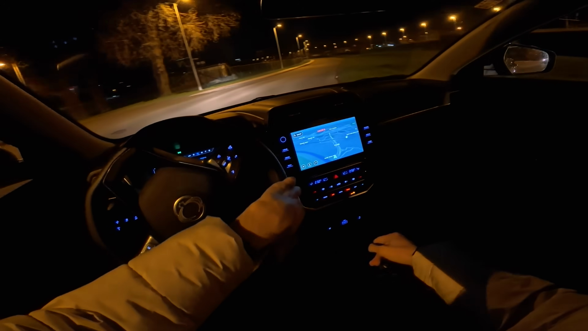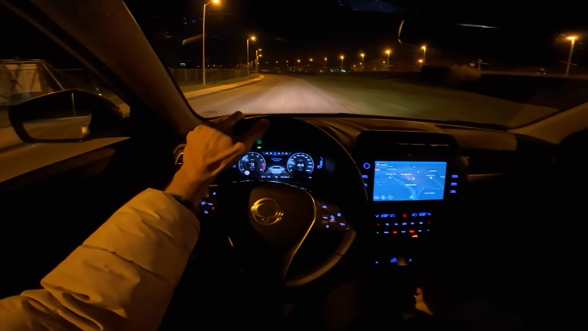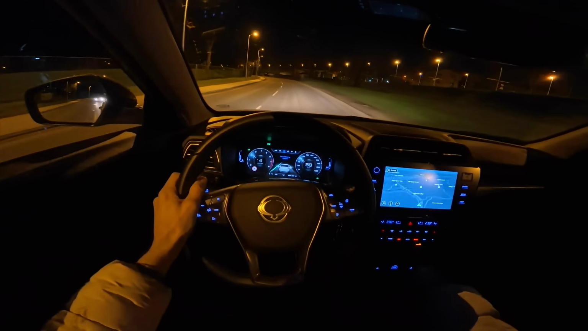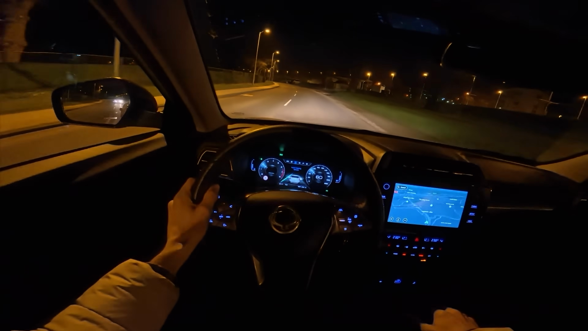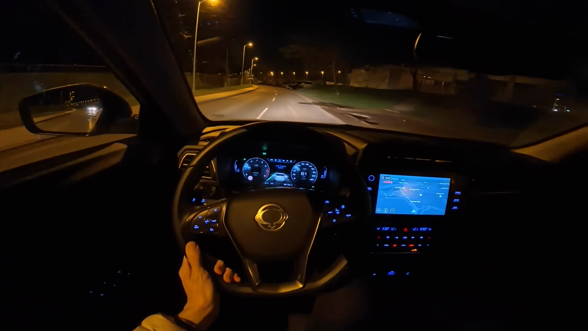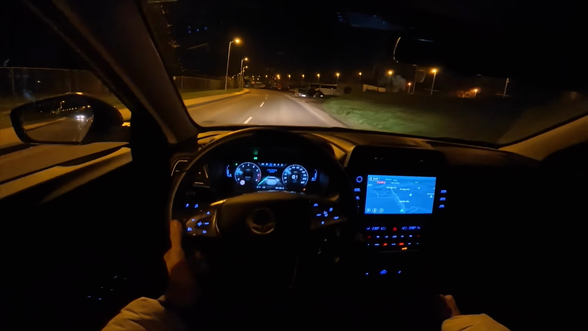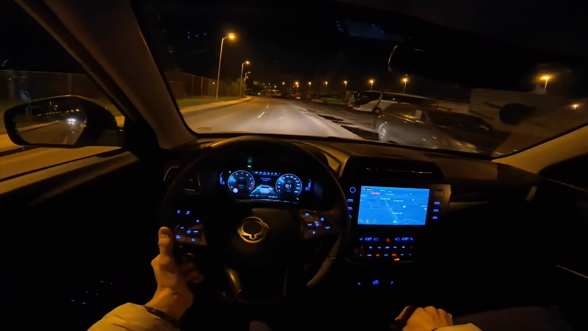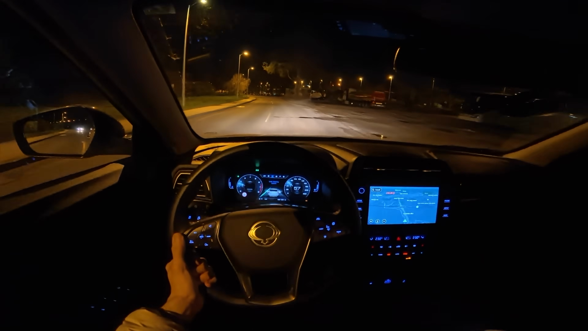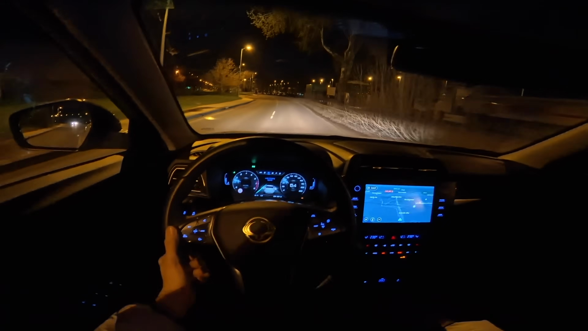Now the car is very good in the bends. I didn't drive it too fast, but it is a compact SUV, so a CUV, and it drives really nicely, and the build quality for 22,000 euros is really solid. You get a nice tall SUV. It's fairly roomy,